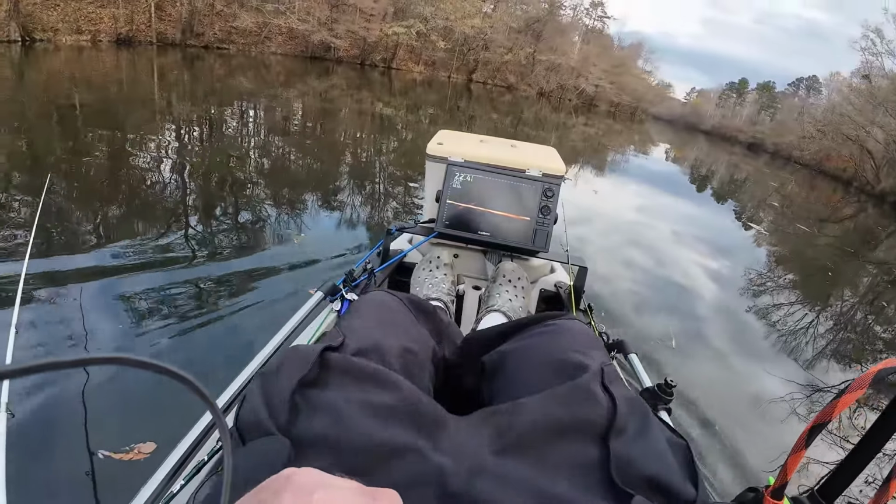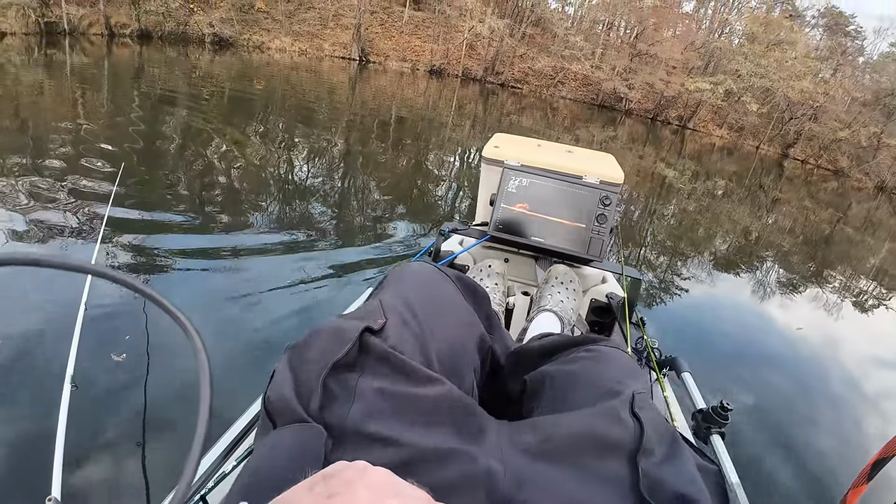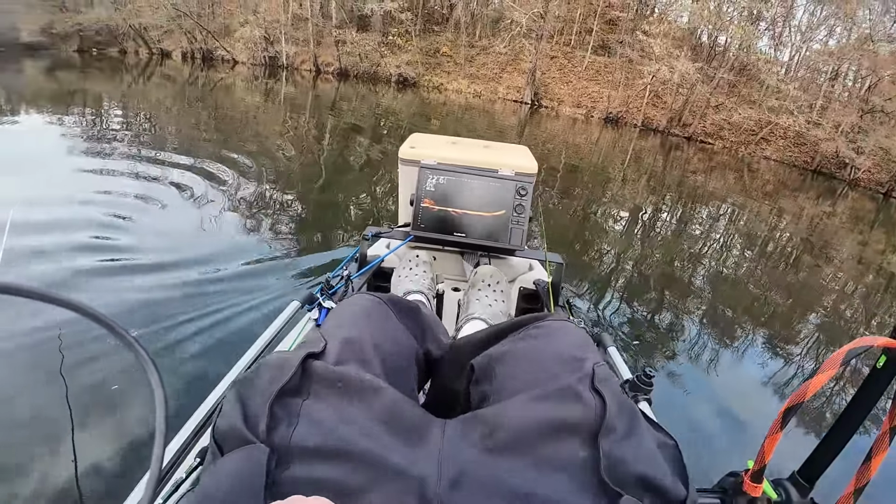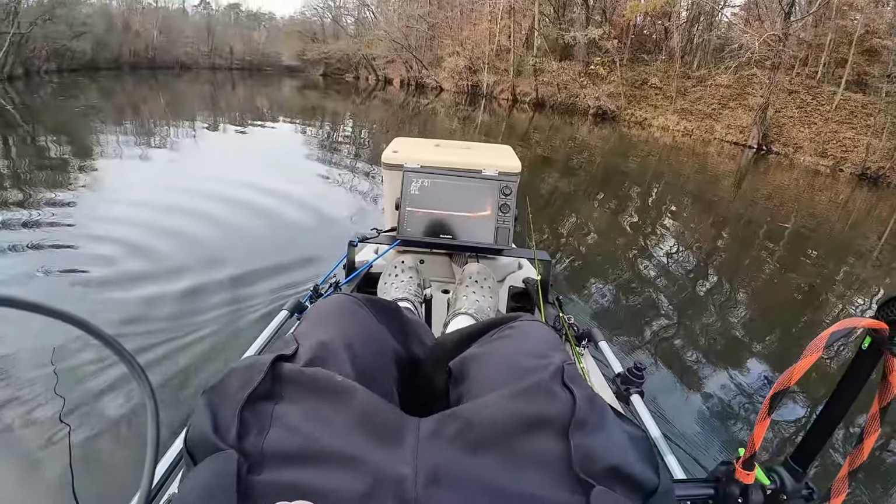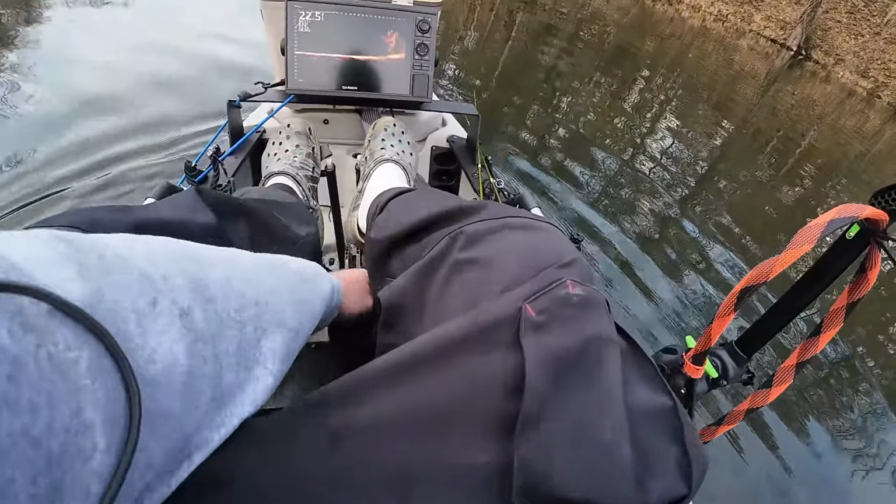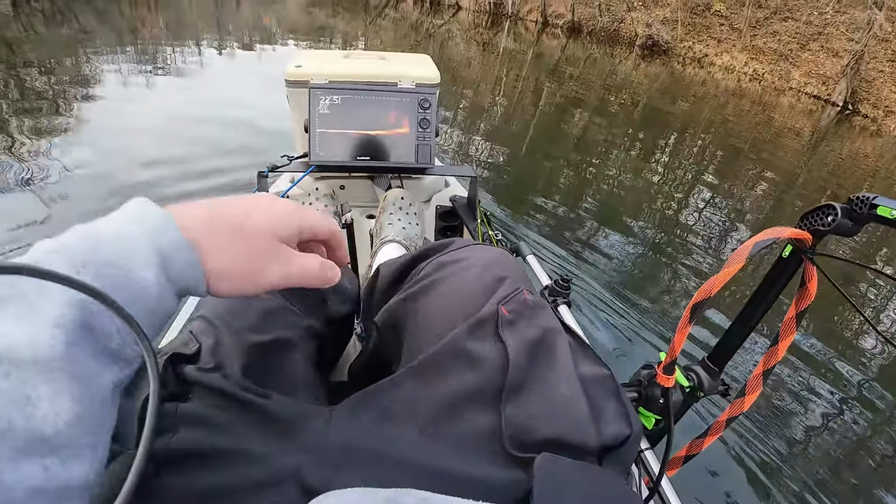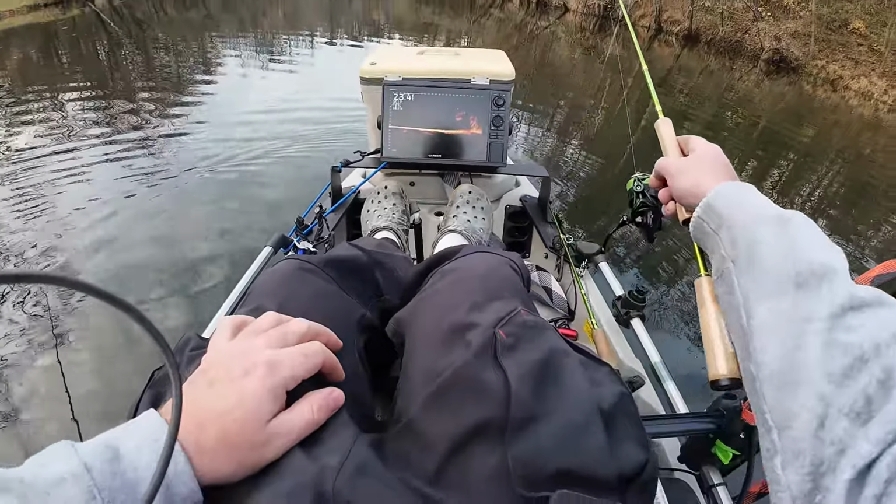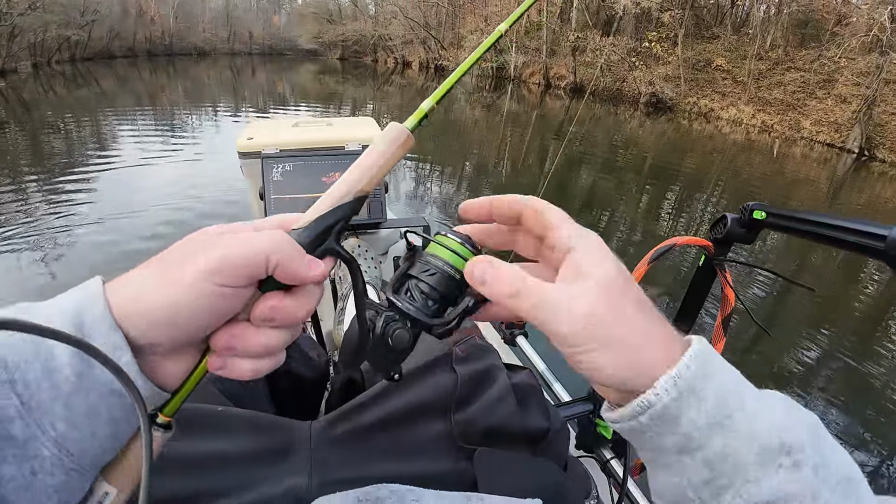We'll keep on trucking. Right now we're struggling to catch any fish. Ooh, right here's a, oh shoot. Found a big old brush pile right here. That tree comes way out here. Okay. Oh shoot.